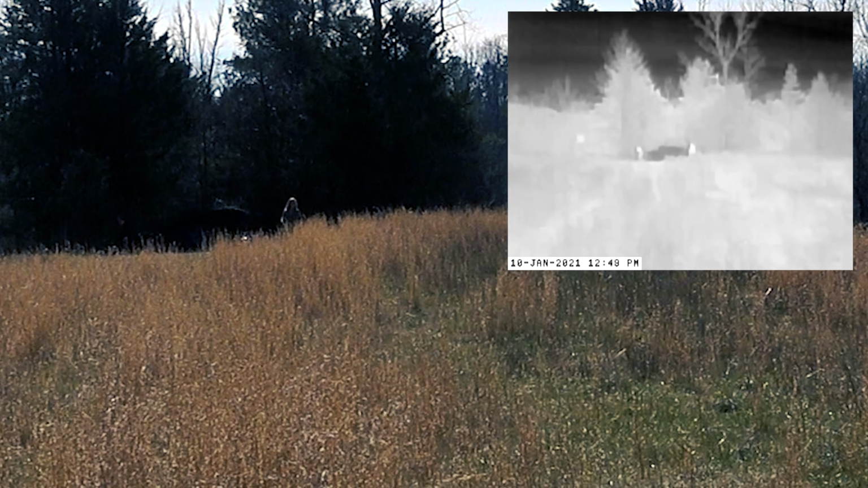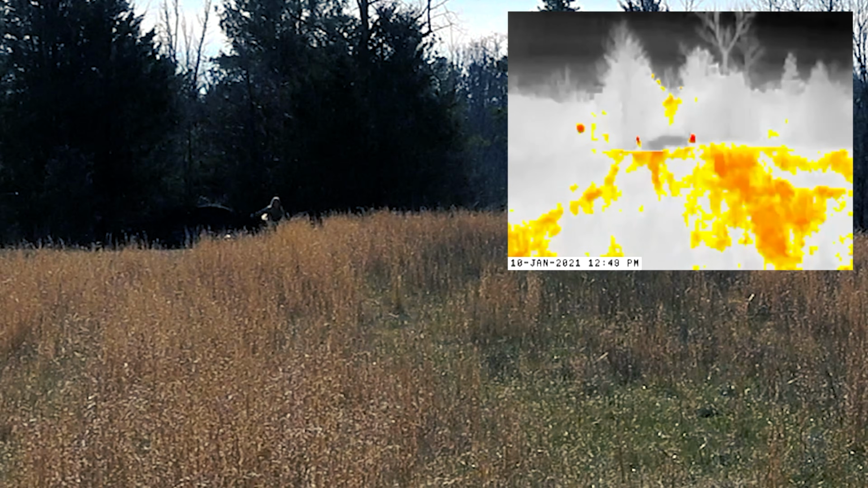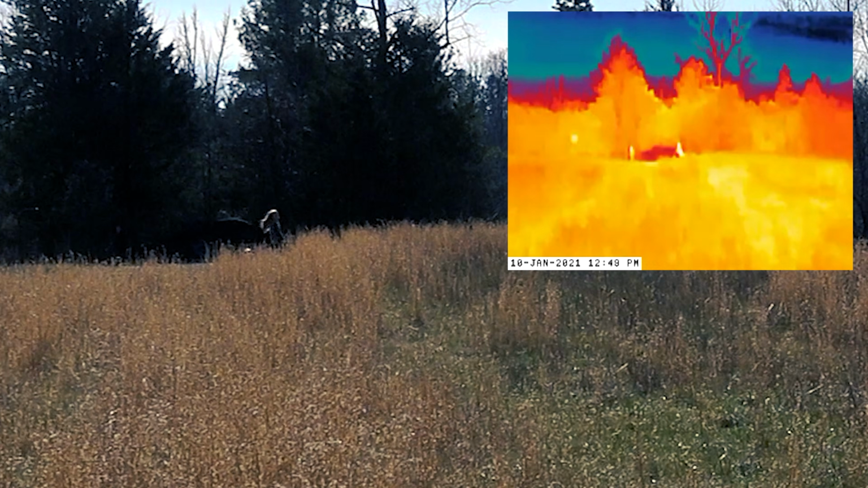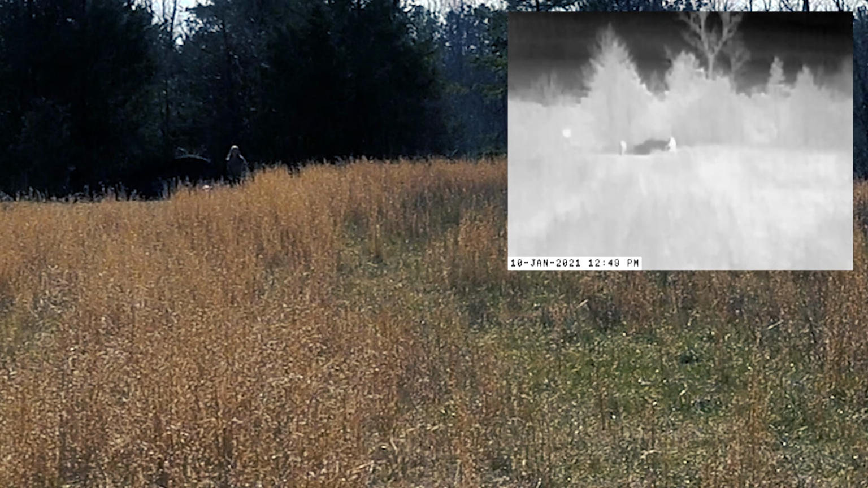So you get a good level of detail to kind of see what type of game you're looking at 75 yards, maybe the relative size of the animal against the backdrop, but at 100, you can really only tell that there's something there. But you're probably not going to be sure exactly what you're looking at.